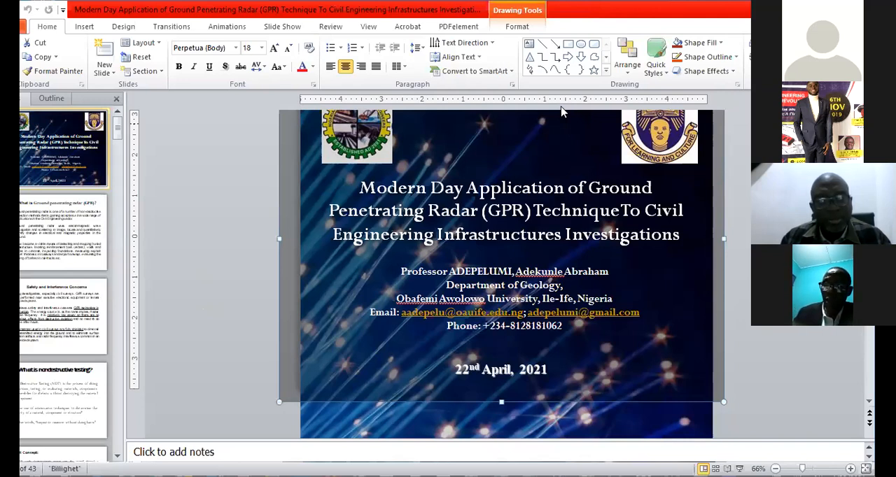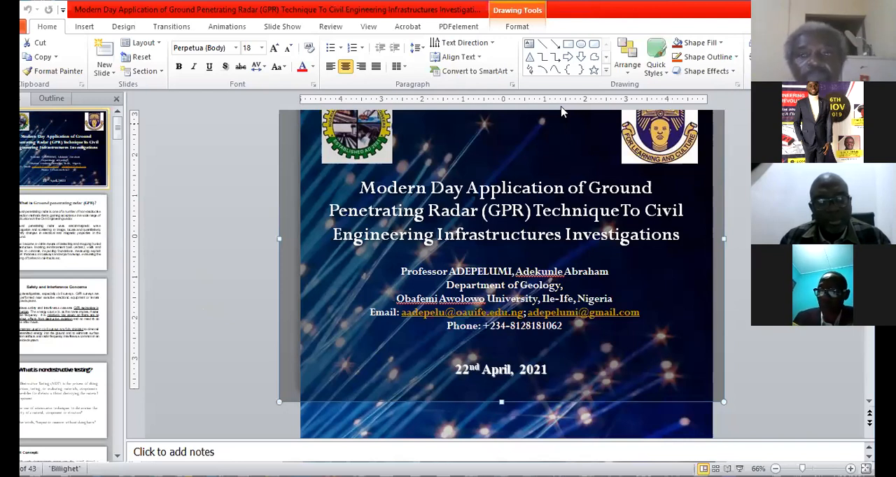So these are some of the key things I want us to take note of. Even though GPR is very, very good, we must treat it with caution. It's not applicable to every situation. It cannot pick every situation. And I think we must take note of that. It is not a panacea to all problems. It has its own limitation and it has its own effectiveness.